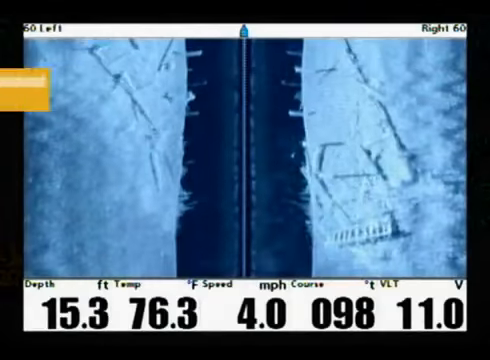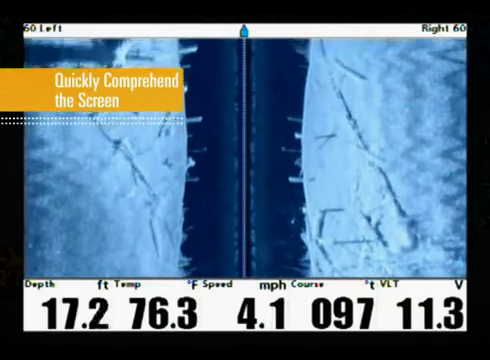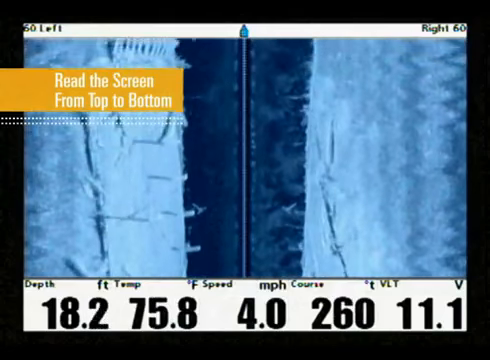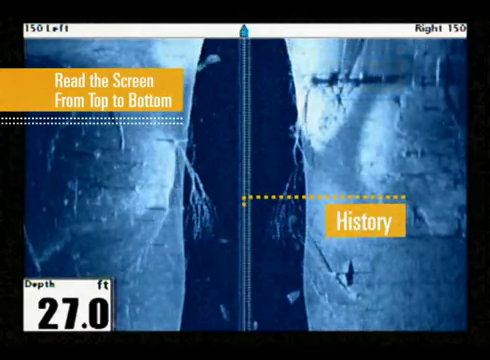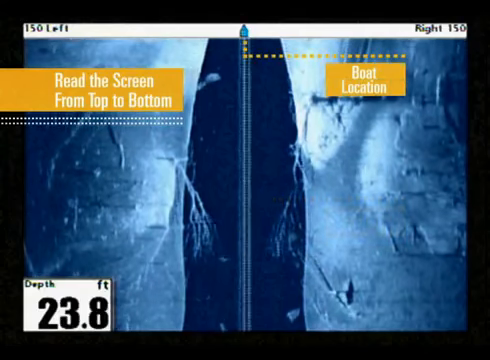The image generated by Humminbird Side Imaging may look daunting at first, but by understanding a few simple principles, you'll quickly grasp everything this powerful tool is showing you. Unlike traditional sonar, side imaging moves from top to bottom instead of right to left. The most recent images will be at the top of the screen, with your history moving towards the bottom. Your boat location is top center of the image.